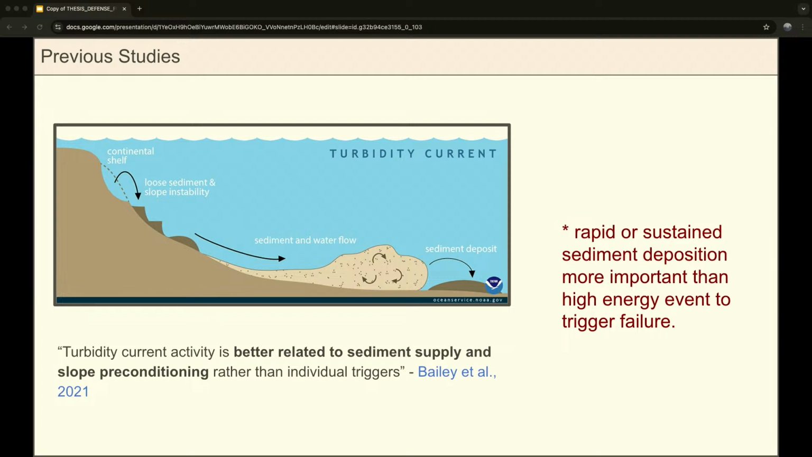And then finally, and most recently, Lewis Bailey and colleagues in 2021 published this study about turbidity currents and the triggers. So basically that's this sediment gravity flow that's sort of like an underwater avalanche. And these are the main mechanisms by which sediment is transported from the upper canyon down to the lower canyon, after which it's essentially lost forever from the system. So they're pretty important, but it's still unclear how and where they actually initiate. So Bailey speculated that this rapid or sustained buildup of sediment along the canyon rim is actually more important to triggering these flows than any high energy event, such as a big swell or an earthquake or a flood.